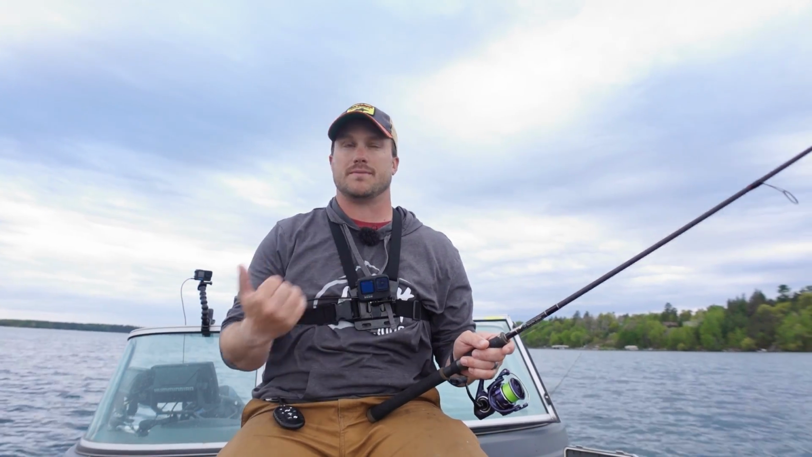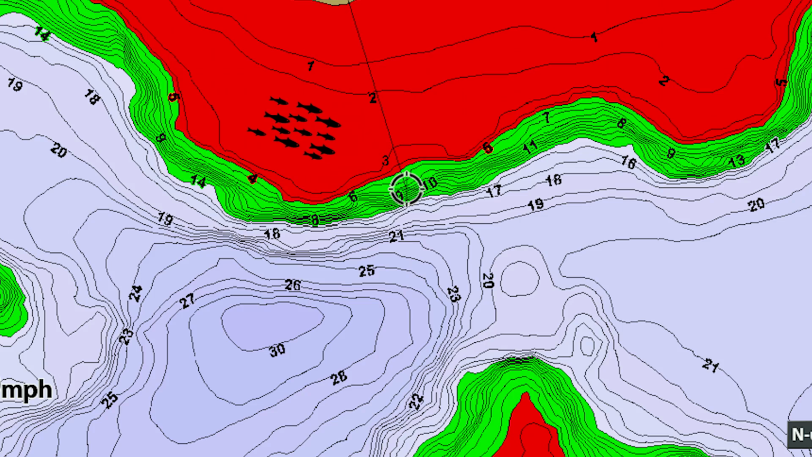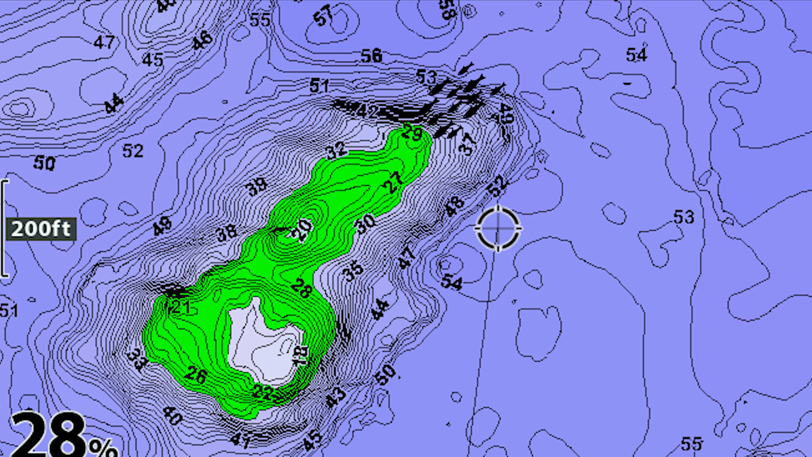You know, they're moving off their spawning stuff, moving out to some of these big pods of bait that you're seeing. And so as they do that, they're going to continue working out deep. This is their first kind of big push out off these break lines. And then probably within the next 3 weeks or so, we're going to maybe start seeing the first push off to some of that structure.